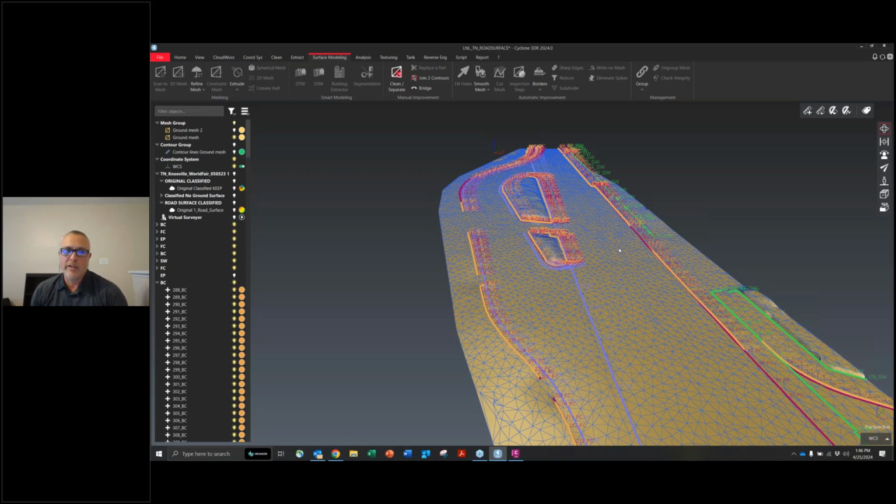Obviously, the noise on it is a little bit more than an RTC360. RTC360 data is very clean, basically less than 3 millimeters of noise, whereas in our BLK2GO, I think you get about 5 millimeters of noise, but the accuracy is also roughly a centimeter. So you definitely see a difference in the quality. Depending on what your parameters and accuracies are for your project, you can definitely use the BLK2GO.